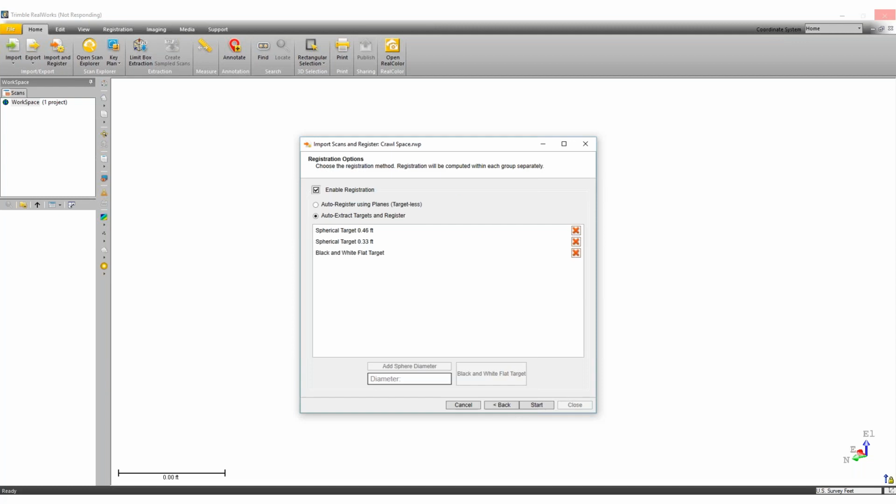Now, the next thing that we want to do, because we didn't get that benefit of the in-field registration, because we're just bringing it in straight from the SD card, we can choose to enable registration, and we can select if we want to register with targets or without. In this case, I just selected to extract targets and register. I've selected a couple of different sphere sizes and also black and white targets. So the software will go through and automatically look for these targets. Once it finds them, then it will register.